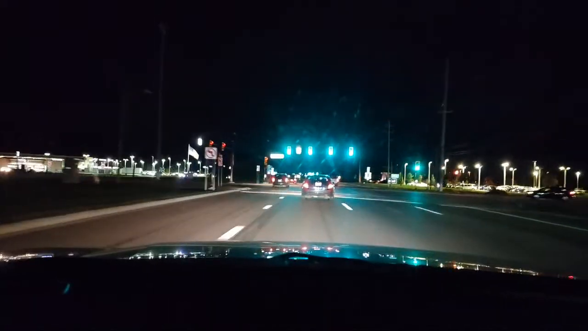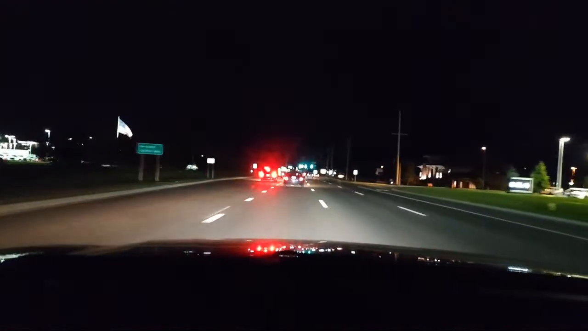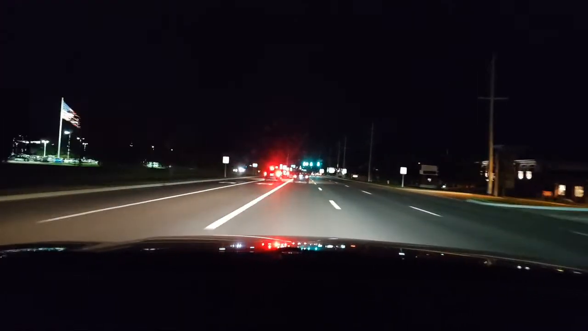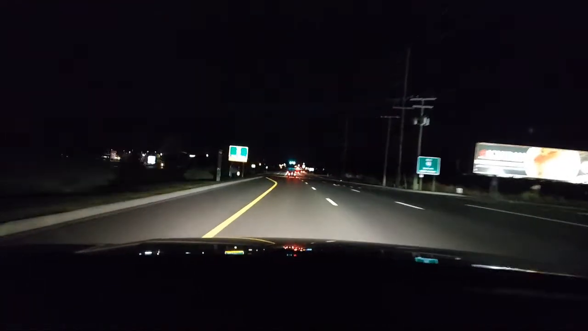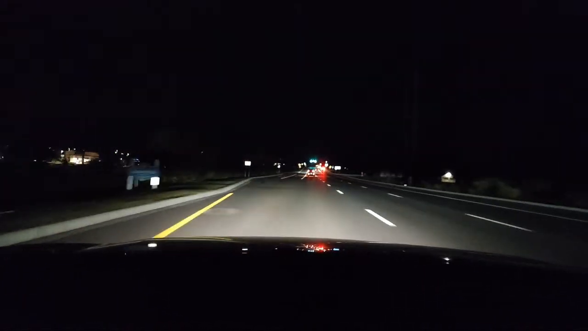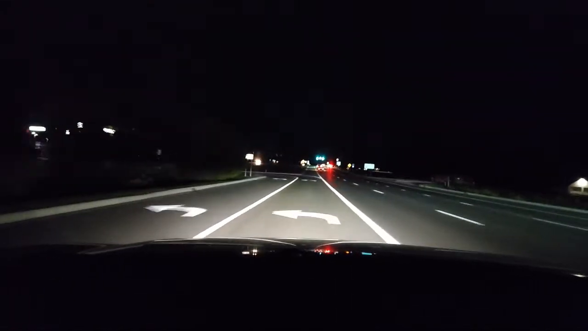I'm gonna get over one lane. Man, those lights are definitely different. Make a left-hand turnaround up here. Yeah, that's a very unique vehicle.